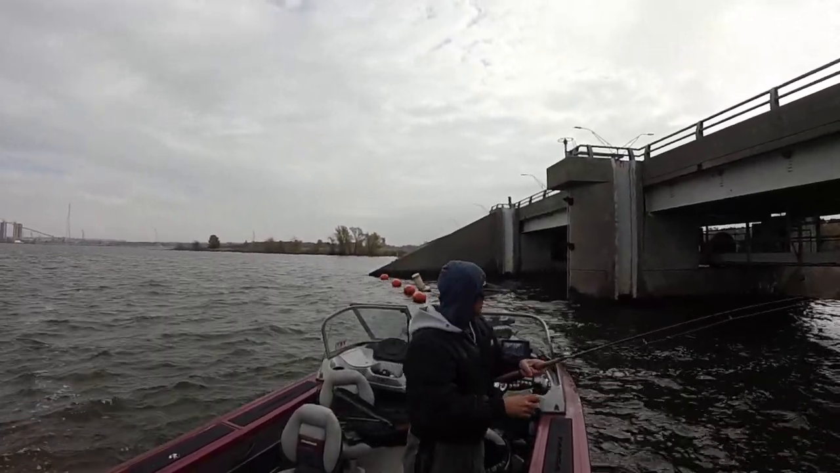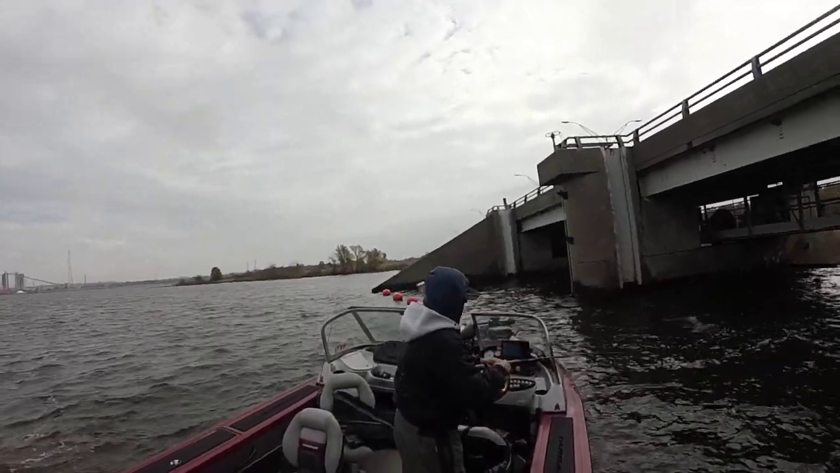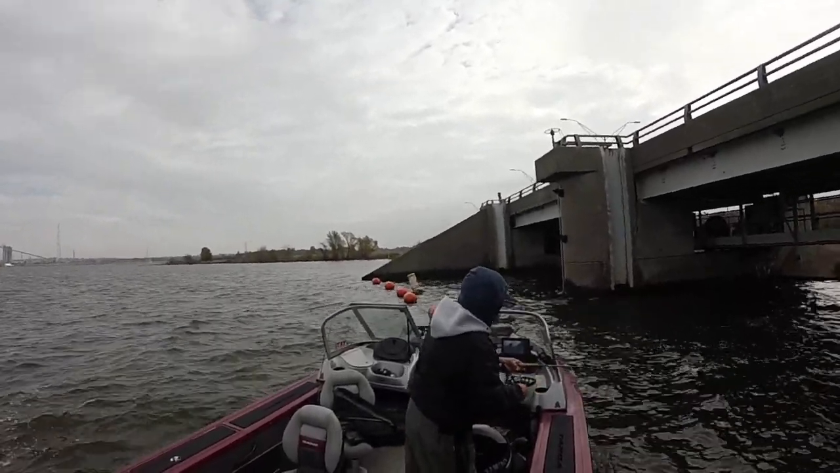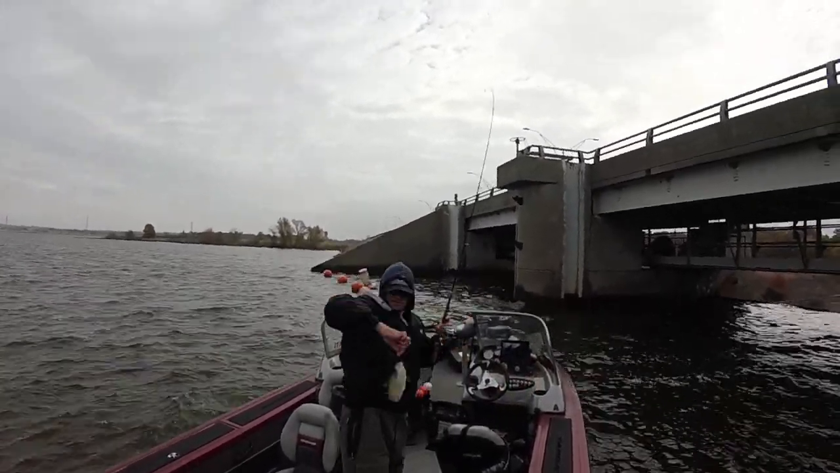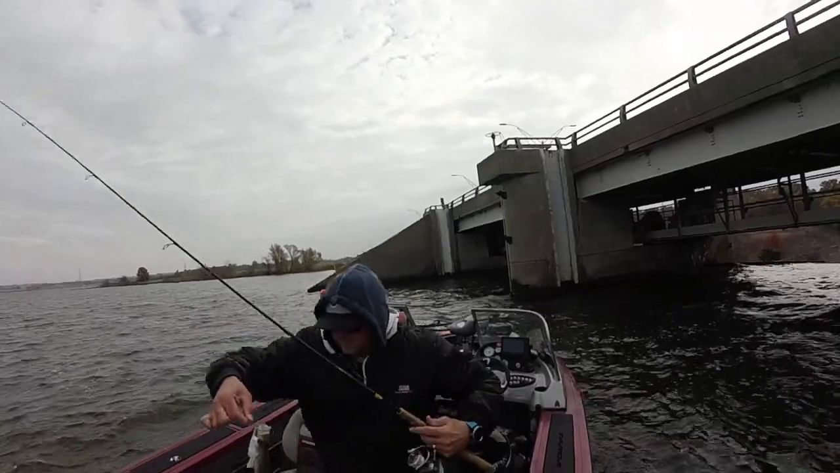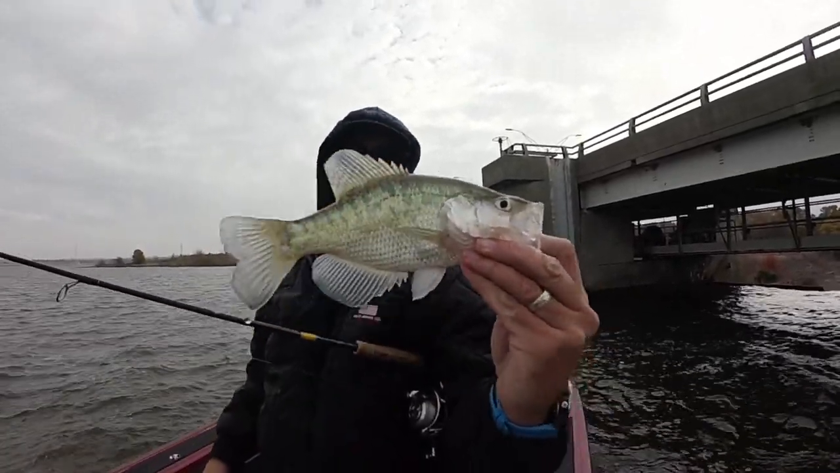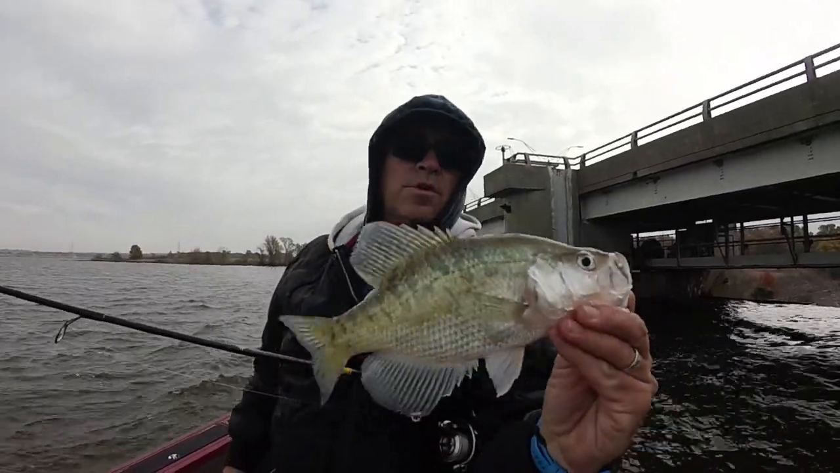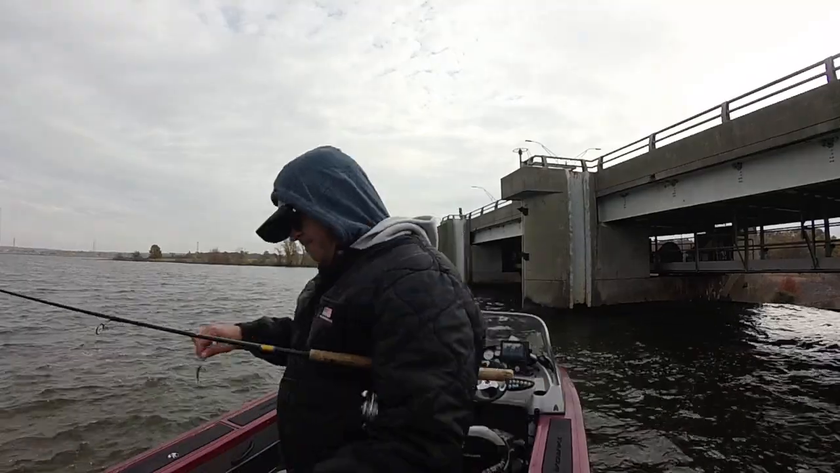Feels like a better fish. Boom! Solid, beautiful 10.5-inch Kansas white crappie.